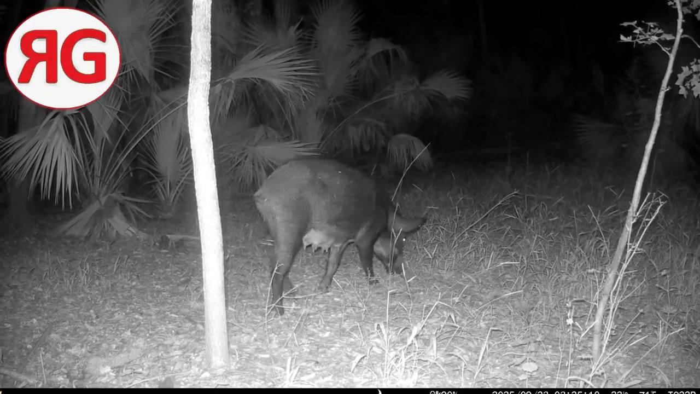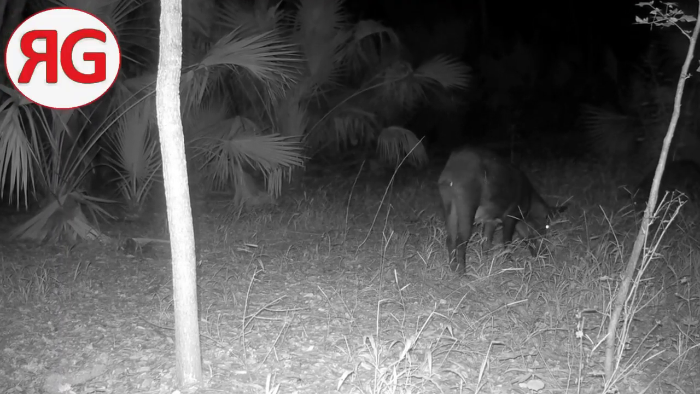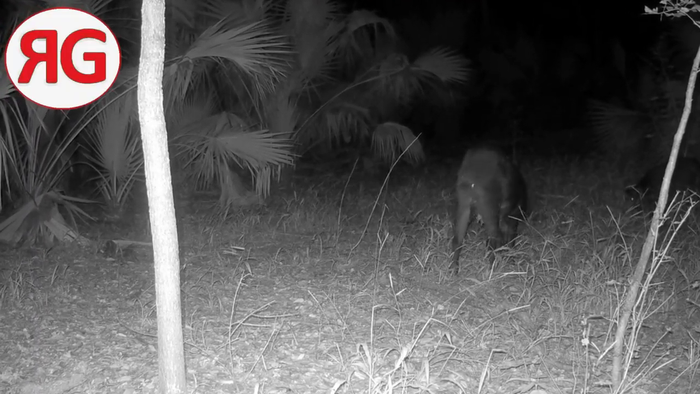They like insects, grubs. I mean, they'll probably eat small animals if they can catch them. Maybe some carrion. But I don't believe they're herbivores. I think they're insectivores mostly. Look at this sow coming through. I expected to see a bunch of babies in tow, but I do not.